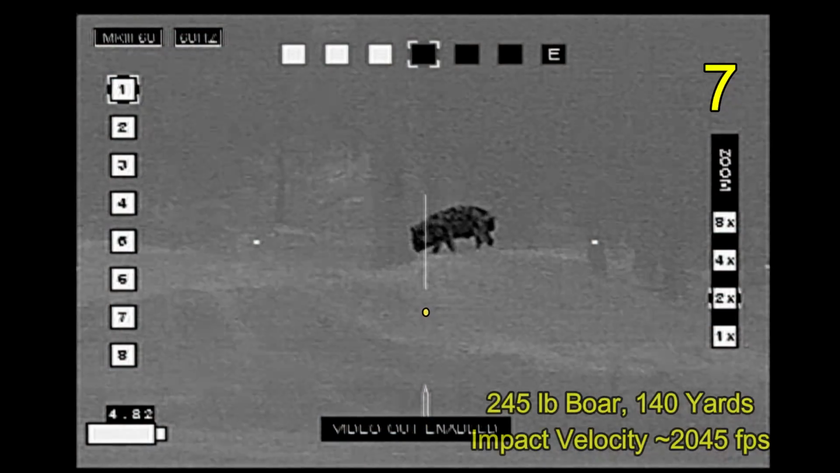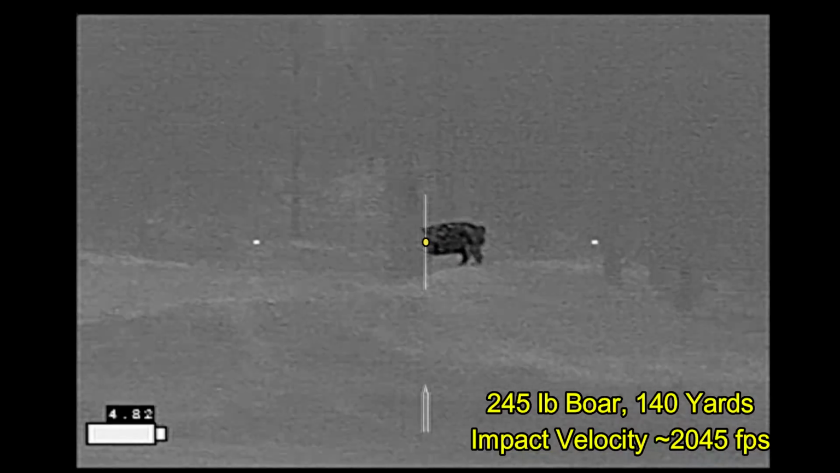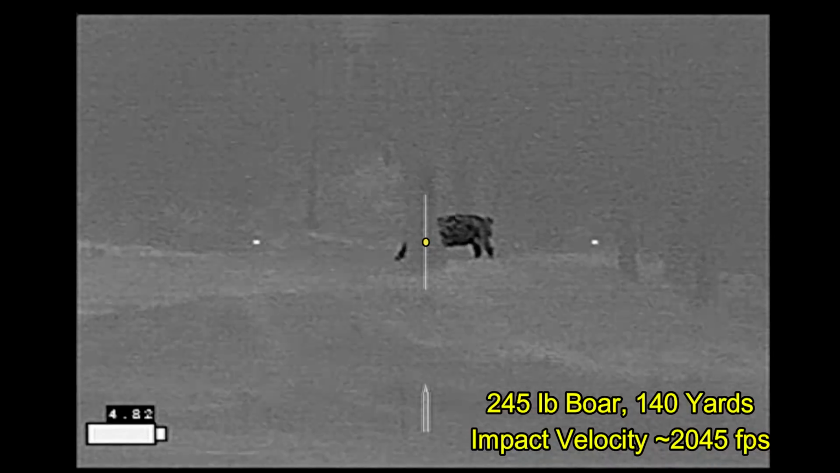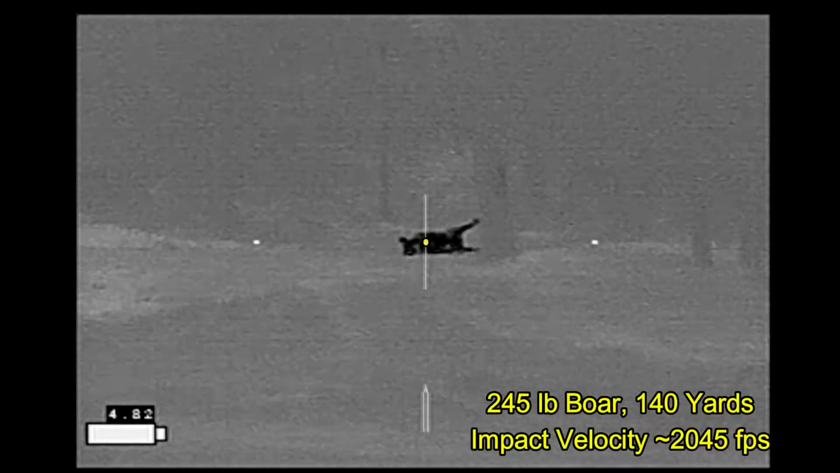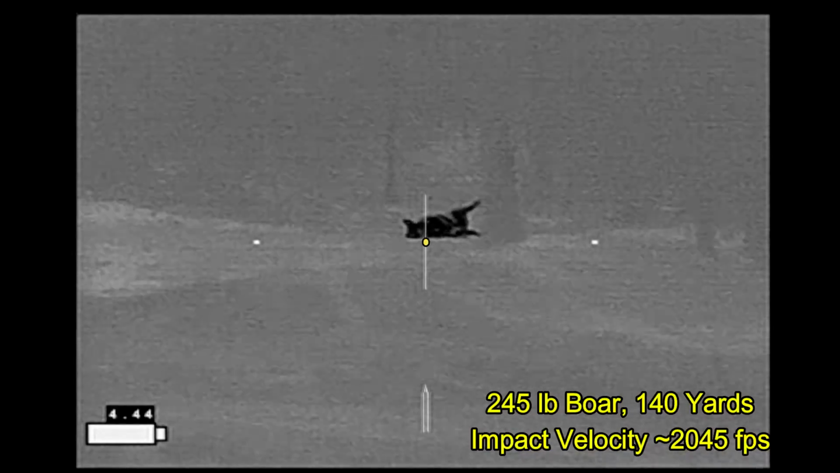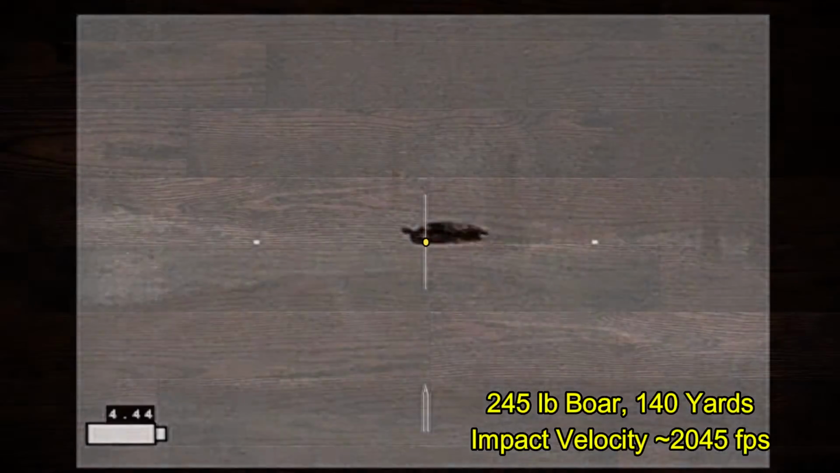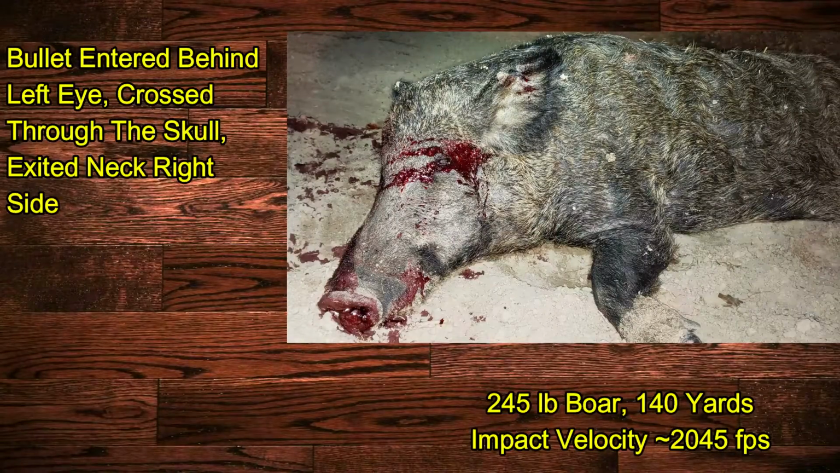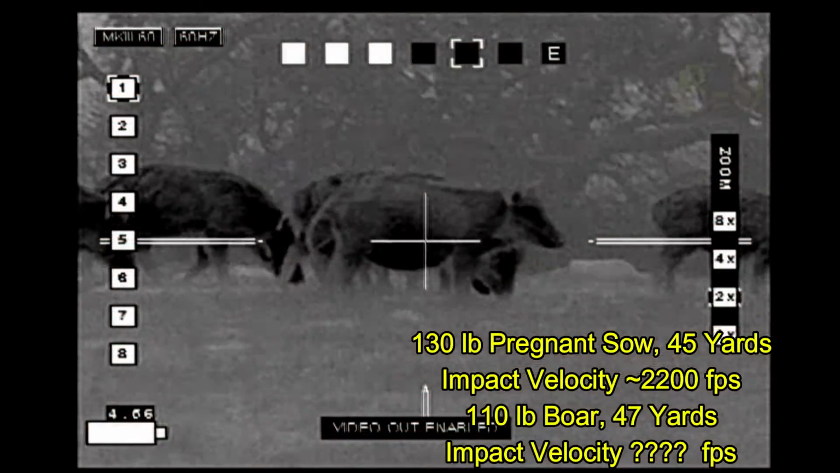This next hog was the largest hog of the sample and the farthest shot taken. A 245-pound boar at 140 yards. The shot entered behind the left eye, went through the skull, and exited out on the opposite side. No reason to do a necropsy on this animal with a CNS shot.